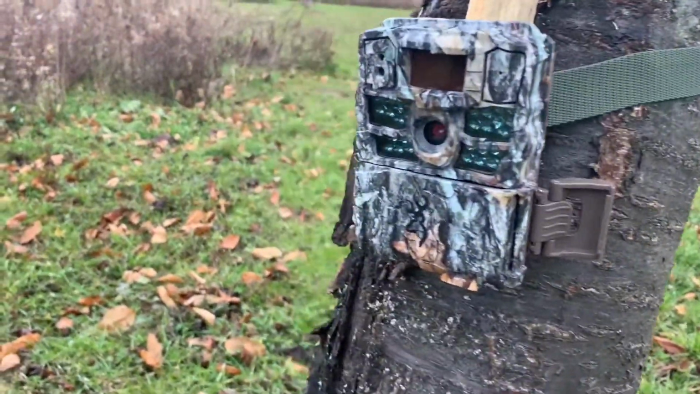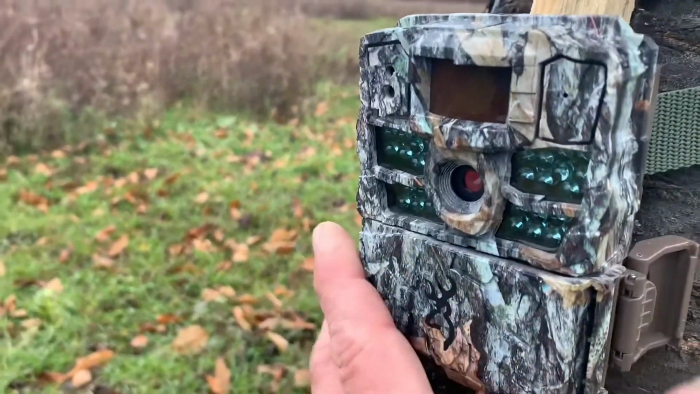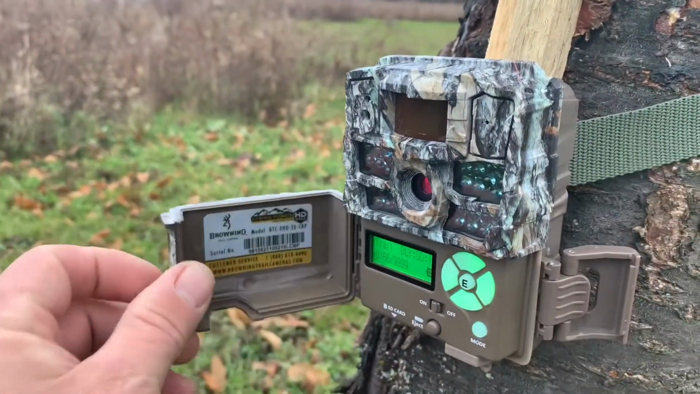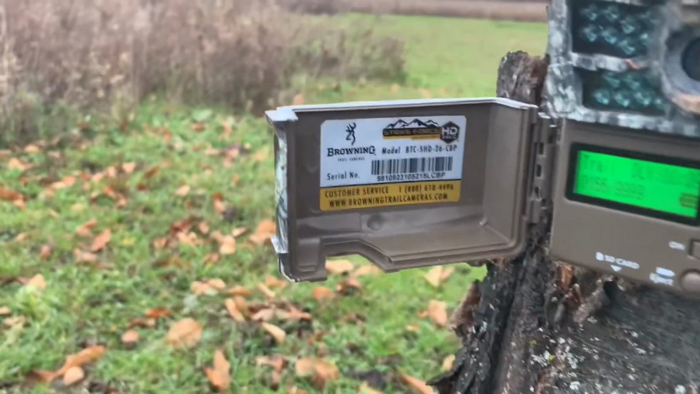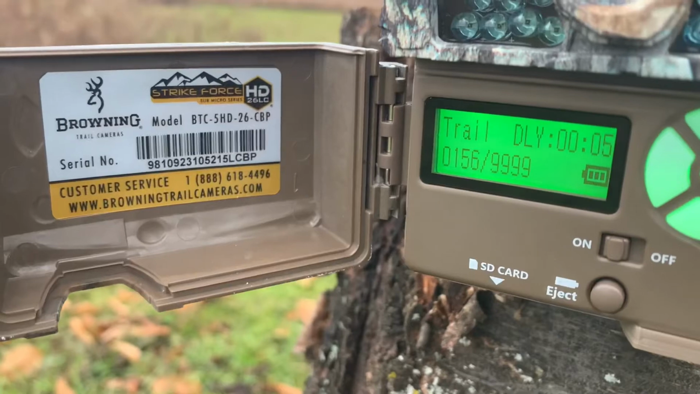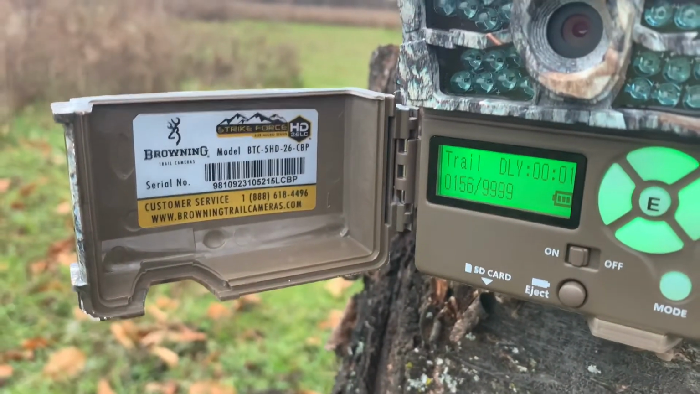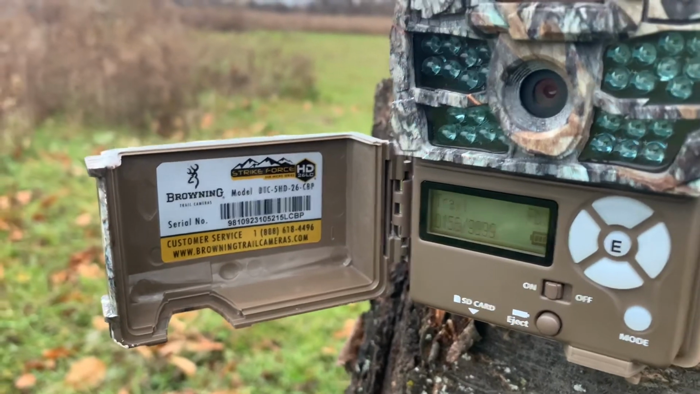So when I bought it, again, I don't really know too much about trail cams, but I went with the Browning model. I know that's a decent name brand for things, so that's what we went with. And I'm kind of excited because that's showing that I have 156 pictures on here. So we're gonna go ahead and pull that and go see what we got.